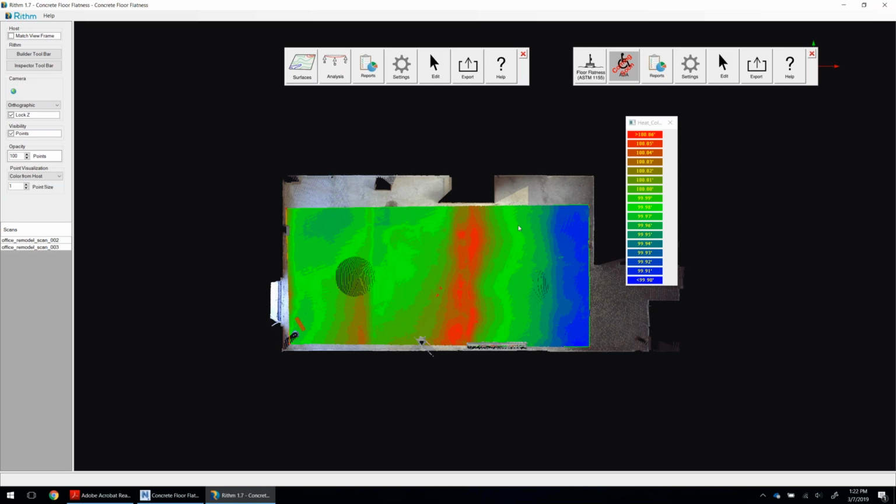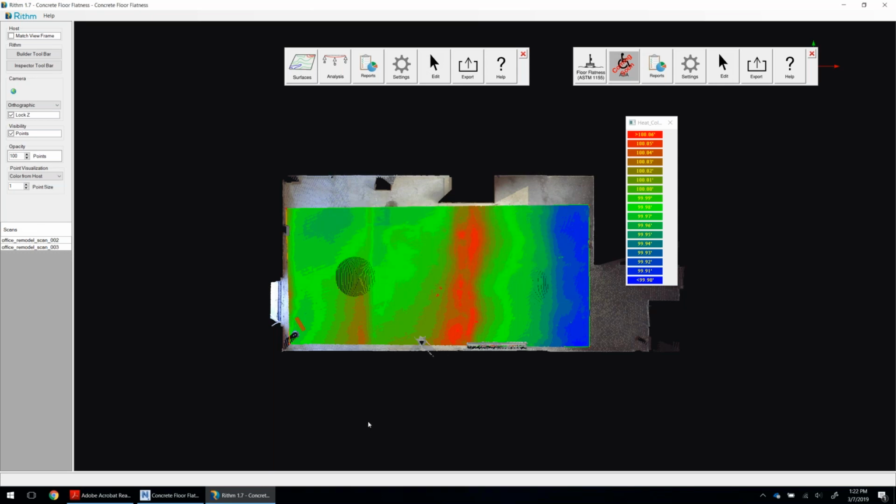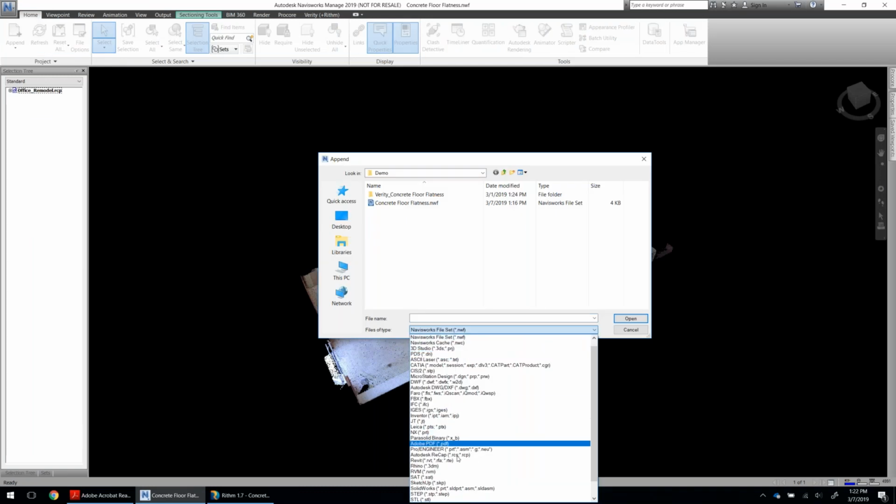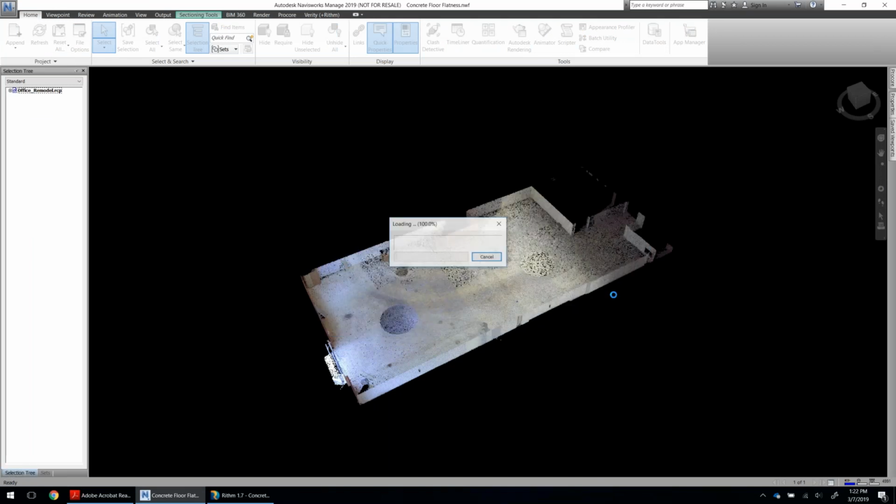Now, beyond that, we can also communicate this information. With this point cloud, I can export the heat map points into an XYZ file that I can then index in Recap, and bring those back into the Navisworks model so that we can communicate that information to anybody who is interested in it. So here I'll bring in the heat map for the analysis that I just did.